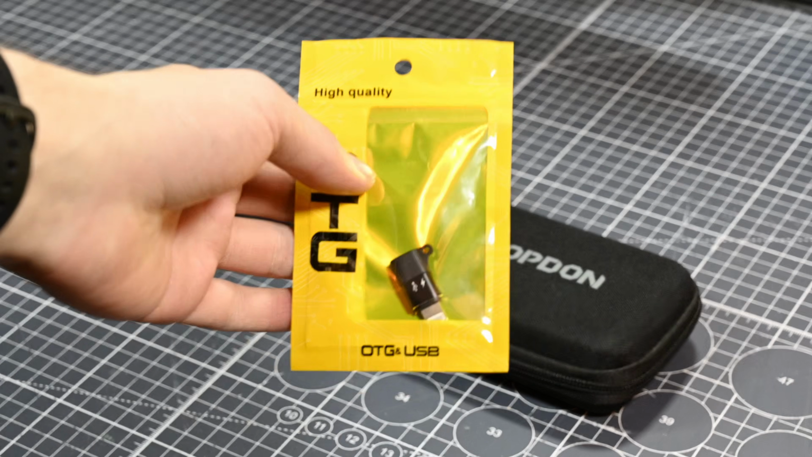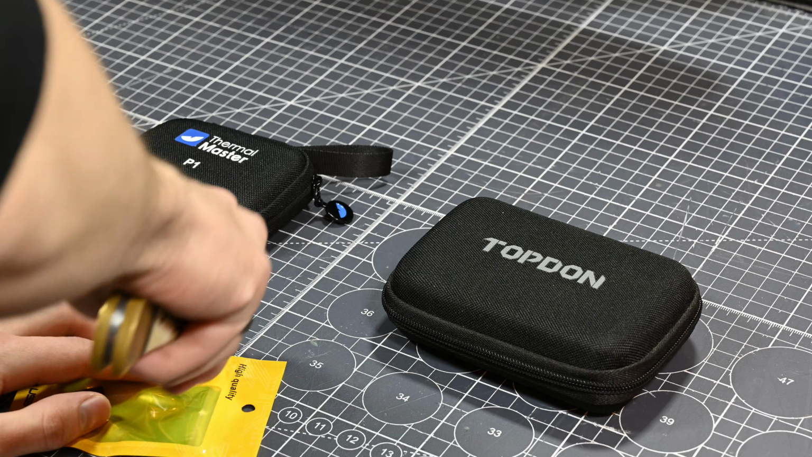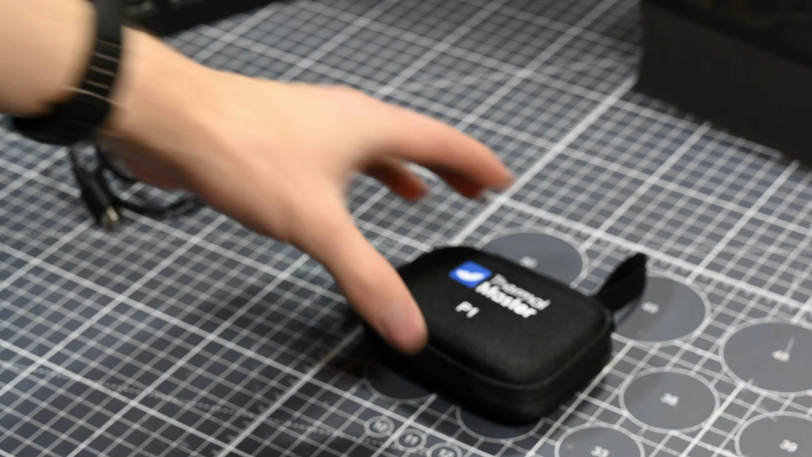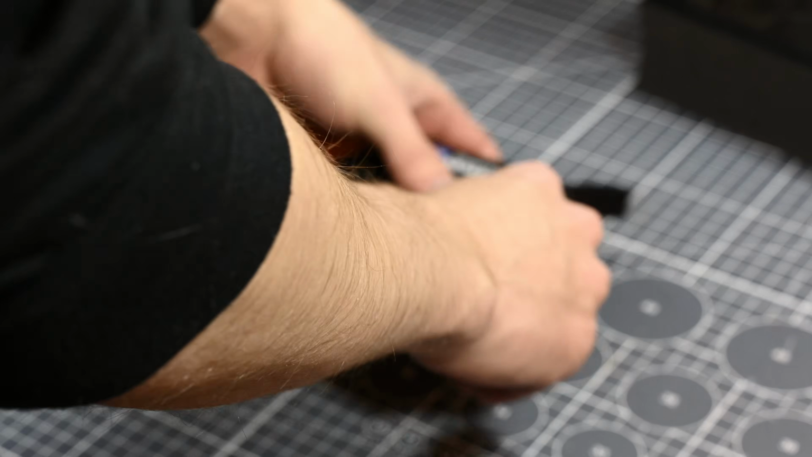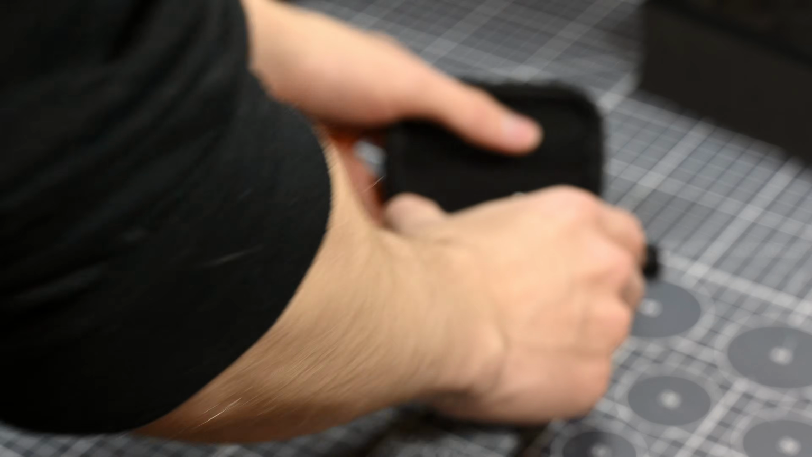ThermalMaster also sent me an Apple Lightning to USB connector converter, presumably so that you can use this thermal camera with a phone that has a Lightning port on it. This isn't included stock with the P1, but it's nice to know that you can use this thermal camera with an older Lightning port iPhone if you have one of those.